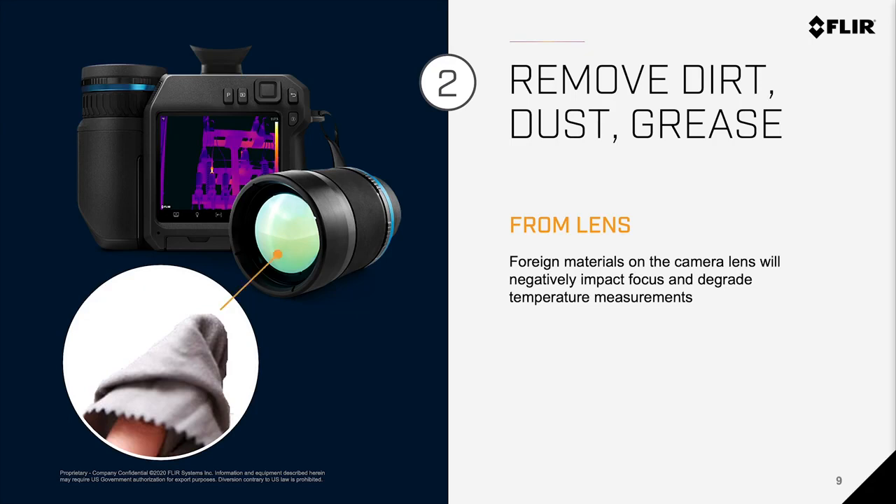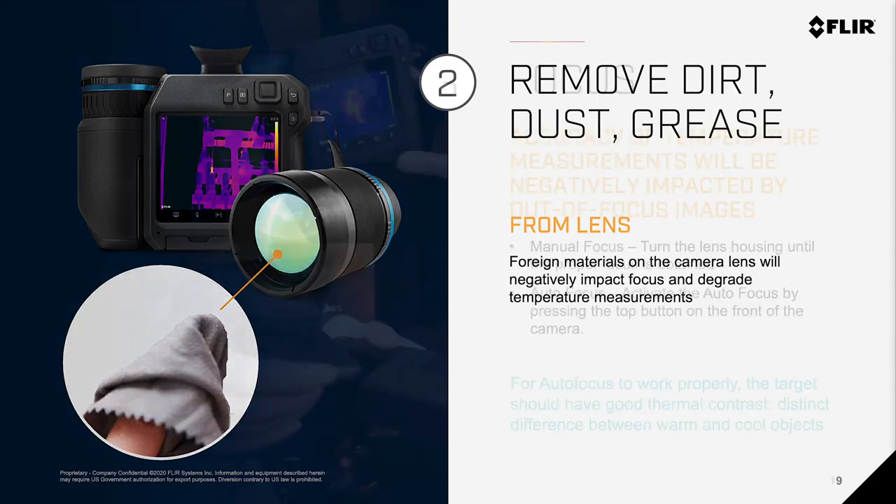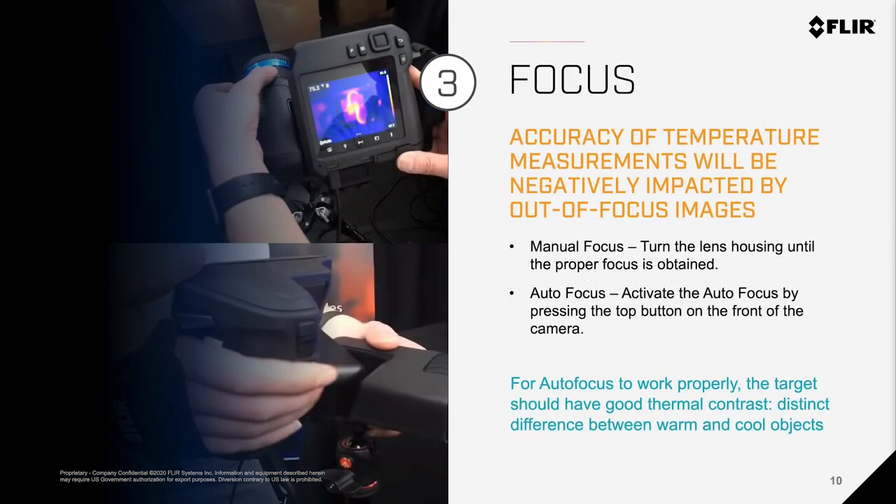Number 2. Always make sure to remove any dirt or dust or grease or anything on your lens. Any foreign materials on the camera lens will negatively impact focus and degrade temperature measurements, making them less reliable. Number 3. Focus. Accuracy of temperature measurements will be negatively impacted by out-of-focus images.